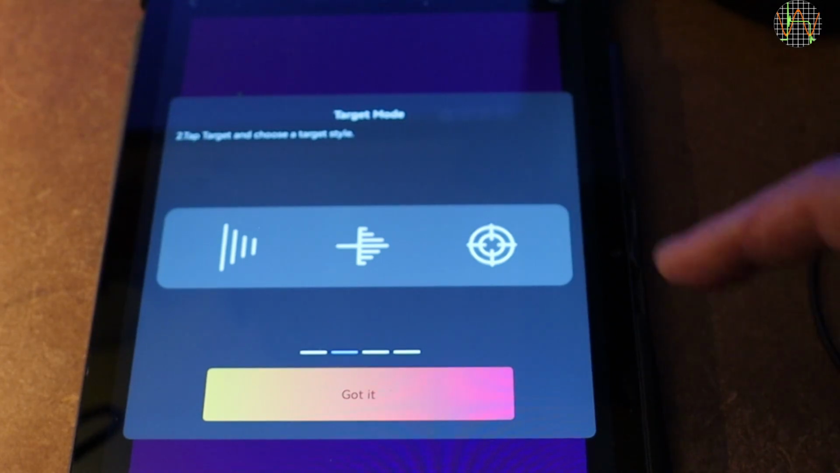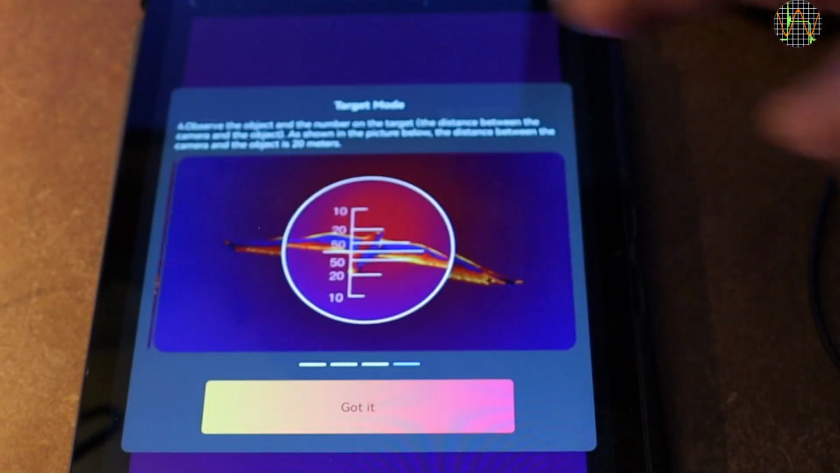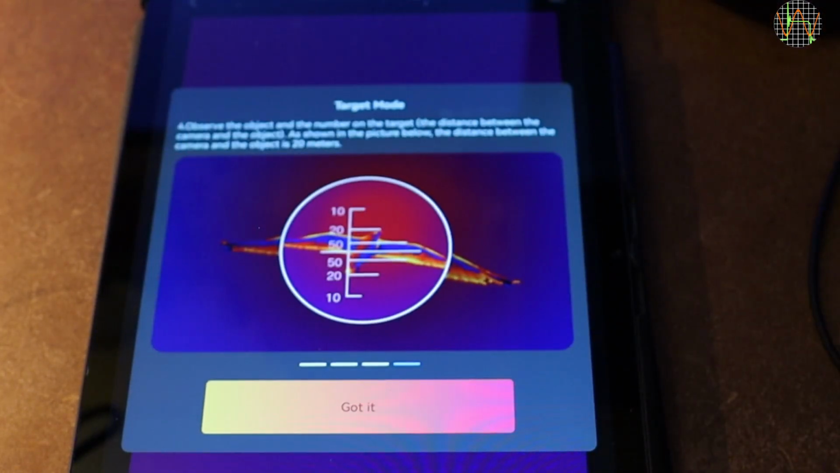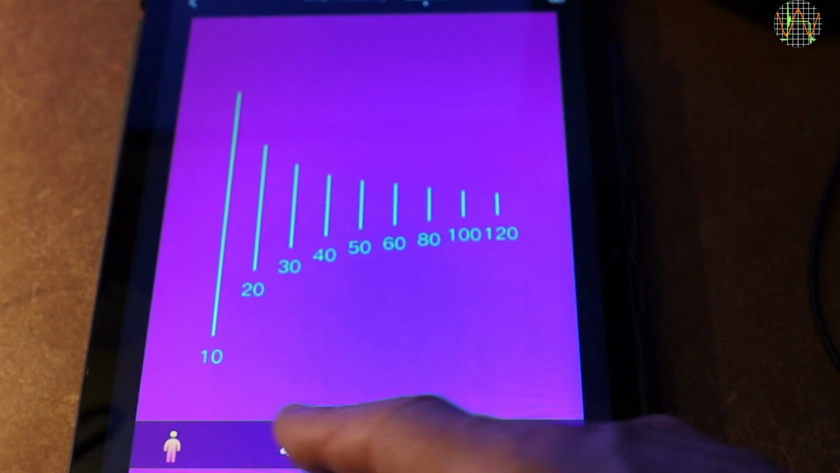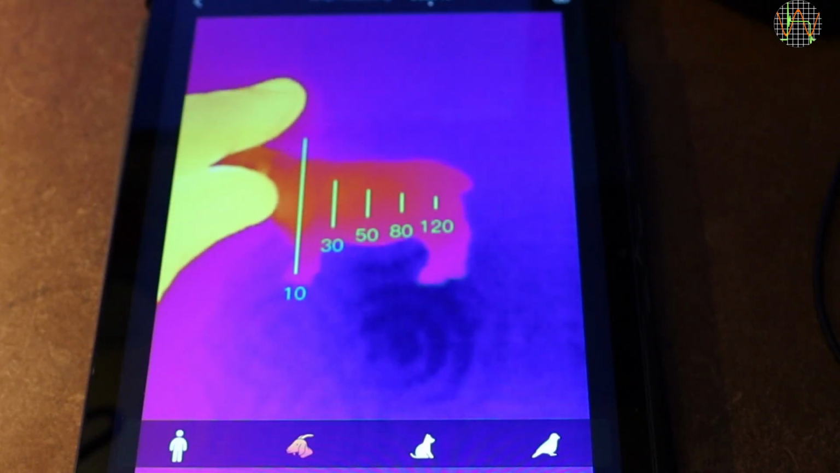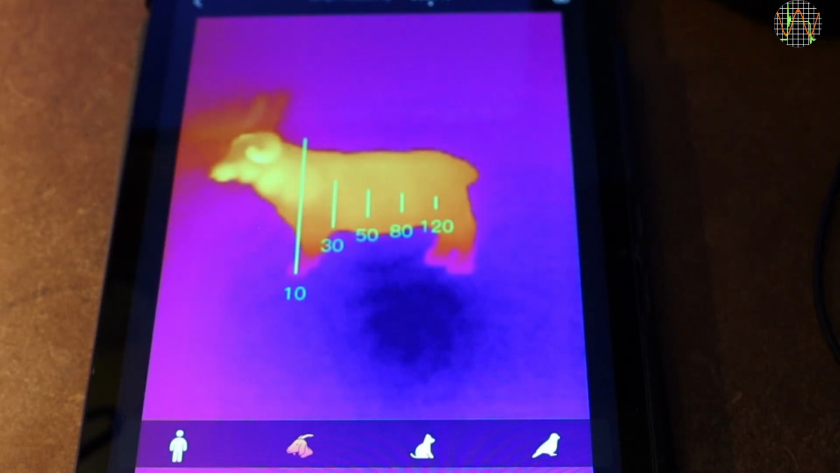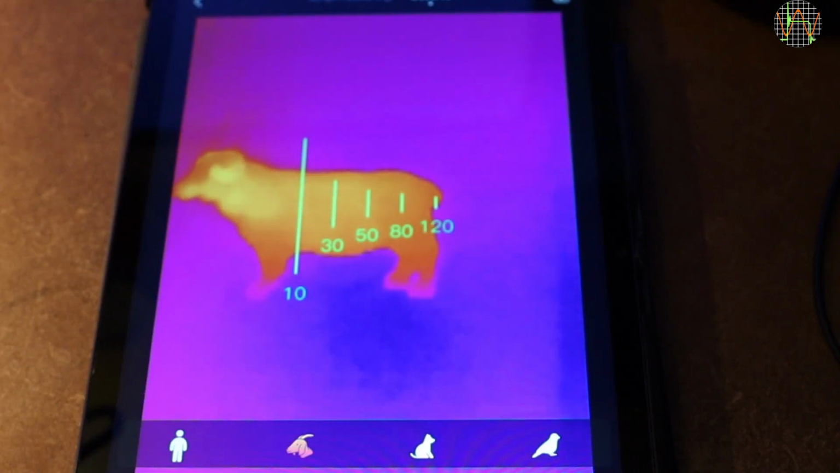When you have your object, you align the center of the object with the measurement lines, and then, as shown here, on the top and bottom lines that just frame the target, determine the distance of 20 meters. So let's pick a goat-like object as target type that seems close to my RAM. If this would be real, I would say it looks as if it's further away than 10 but closer than 30, so probably around 25 meters.